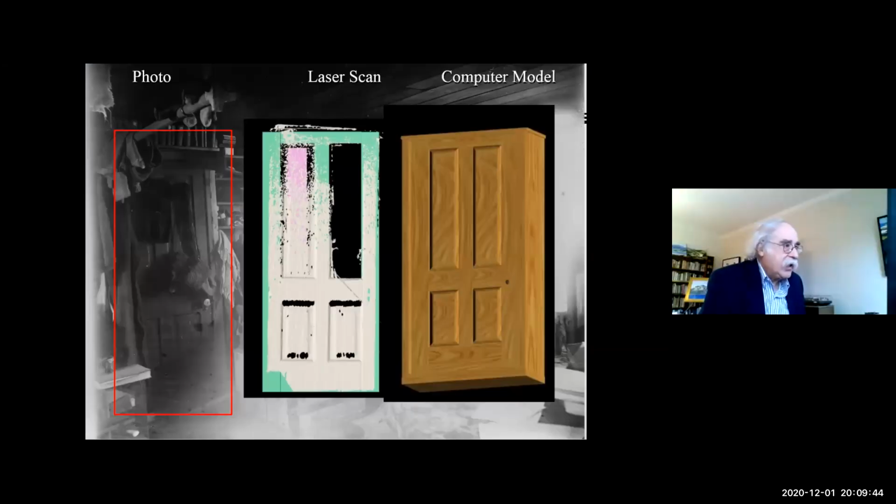We use the laser scanning data to determine the shape and size and dimensions of the doors.